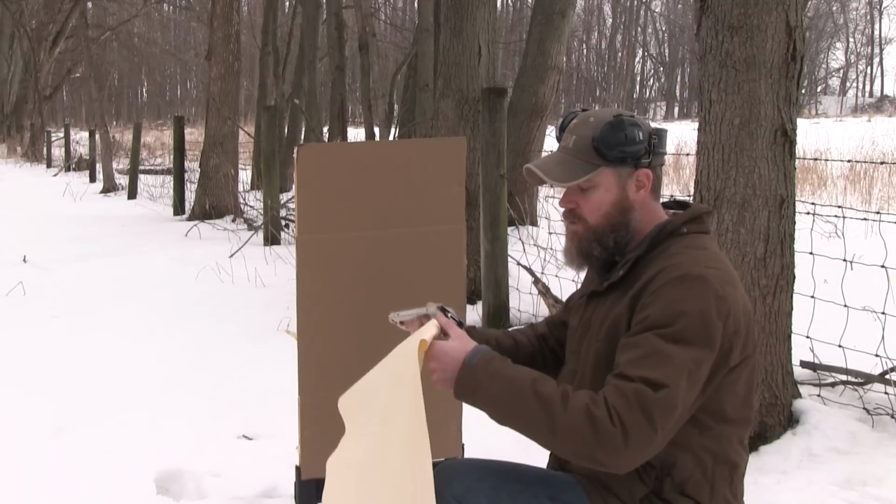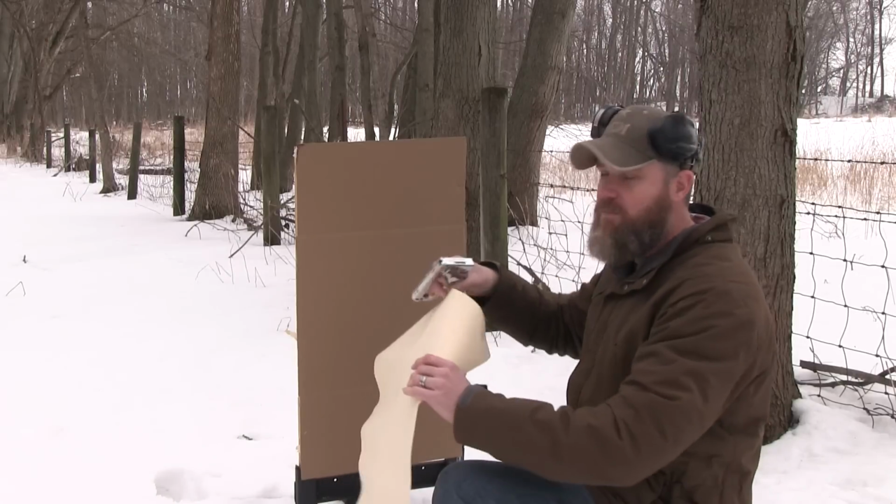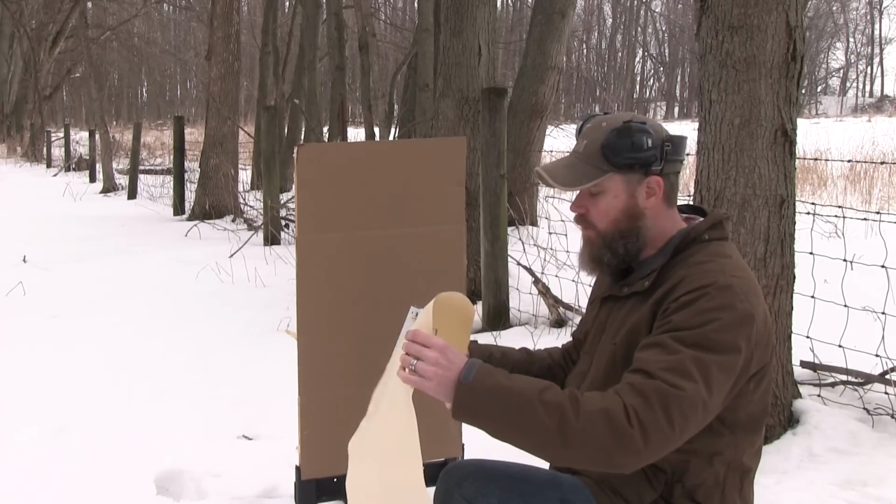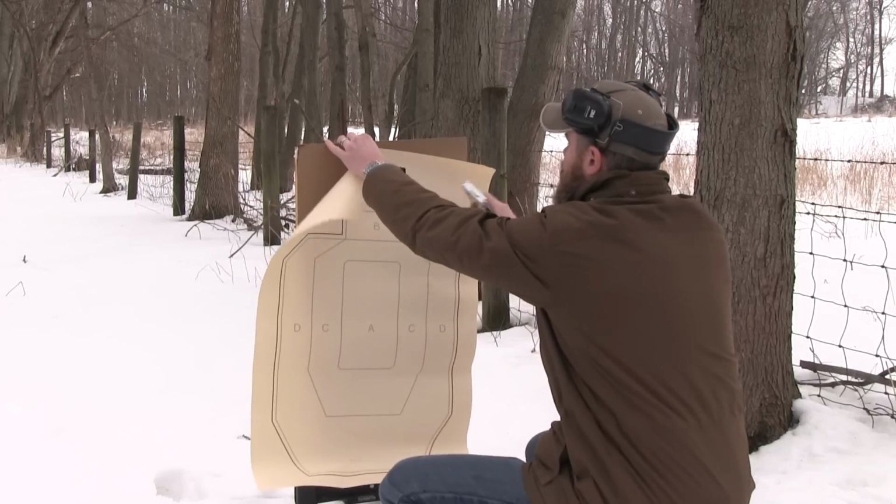I'm about 25 yards away. I want to make sure I'm close enough to the target that I can get the bullet on the target before I start moving it out to about 100 yards, which is where I ultimately want to zero the sight. I'm going to put up a man-sized target here.